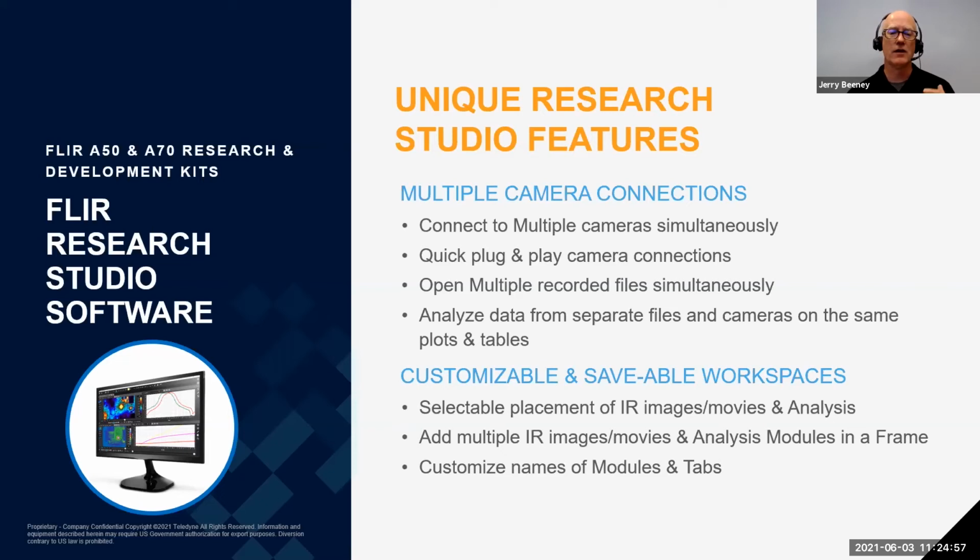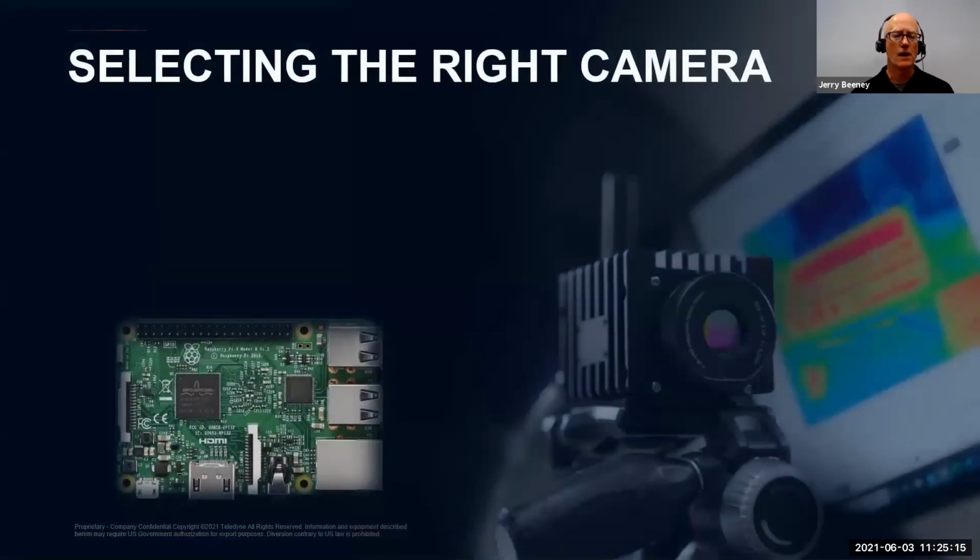And the ability to save, recall, and share workspaces that you set up within the Research Studio environment means that you don't have to waste a lot of time reconfiguring the user interface each time you're going to run a test. But a lot of people ask, is the A50 or A70 R&D kit the right system